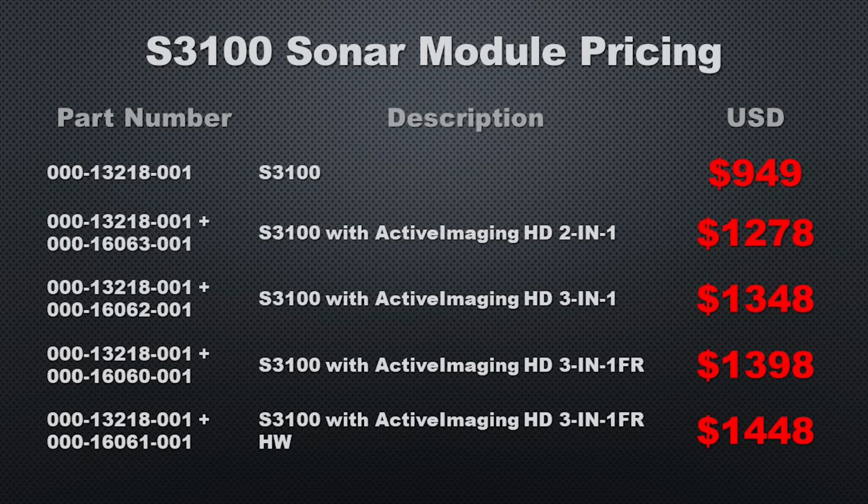Now, I usually save the pricing for near the end of the talk on the product we're looking at, but in this case, I want to look at it first so you can get an idea of the amount of money you're paying for the features you're getting, and you can decide if it is something you need. So the S3100 module itself comes in at $950. If we pair it up with an ActiveImaging 2-in-1 transducer, which provides just down and side scan, we're looking at $1280. And if we go with the 3-in-1, $1350.